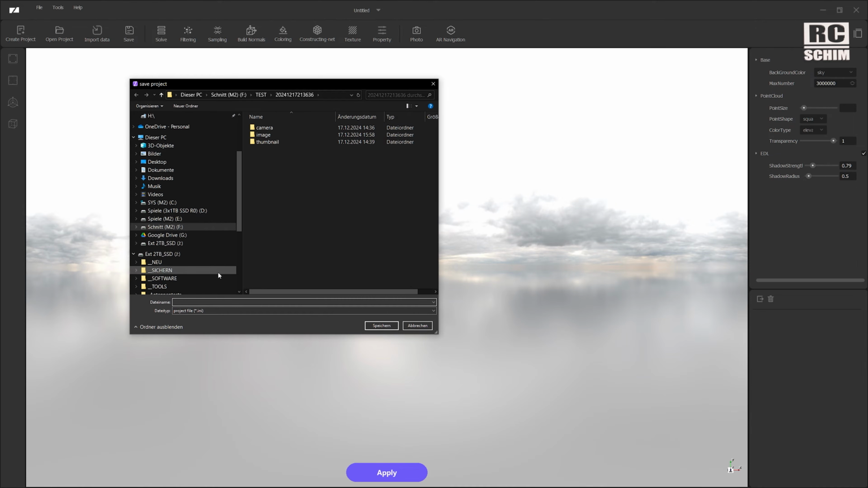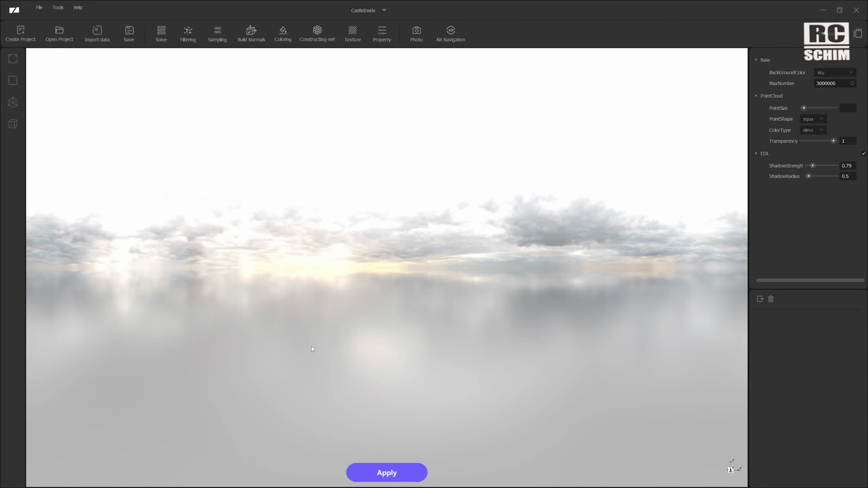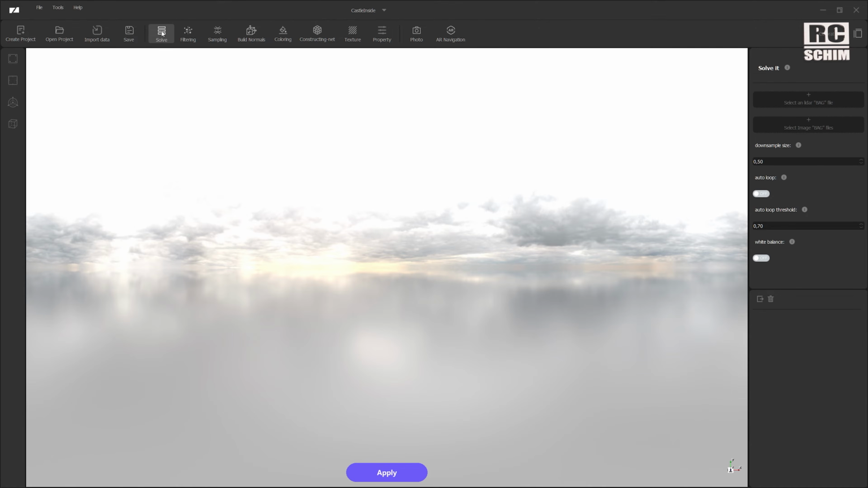Then in the second step, you can just make any ini file. I choose a good name so I recognize what the scan was about. And this is the first step. So we are set up and now we can solve it. So solving is the first step. And it's important that you don't mess up your